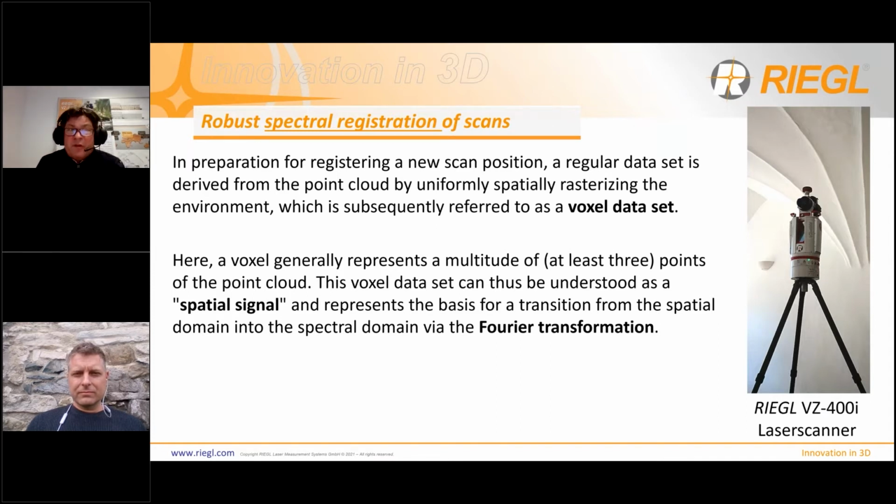In preparation for registering a new scan position, a regular data set is derived from the point cloud, and that's called the voxel data set. I show you one example in the next slide. Here, a voxel represents a multitude of points of the point cloud. This voxel data set can thus be understood as a spatial signal and represents the basis of a transition from the spatial domain into the spectral domain via the Fourier transformation.